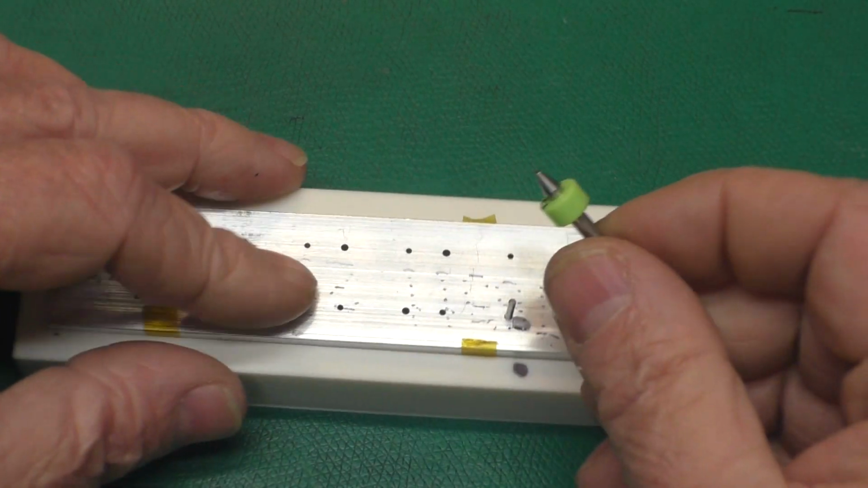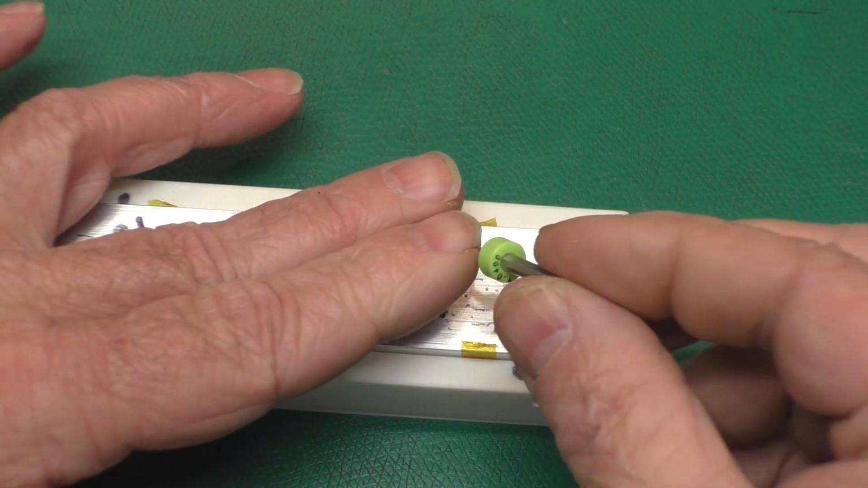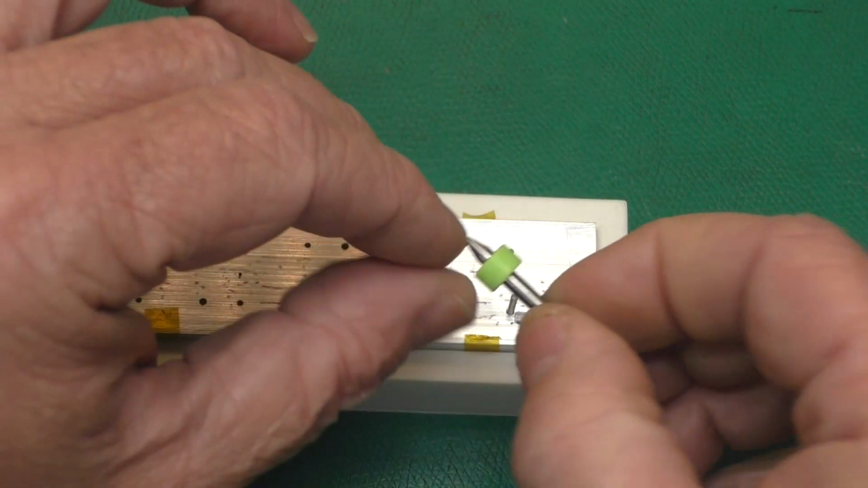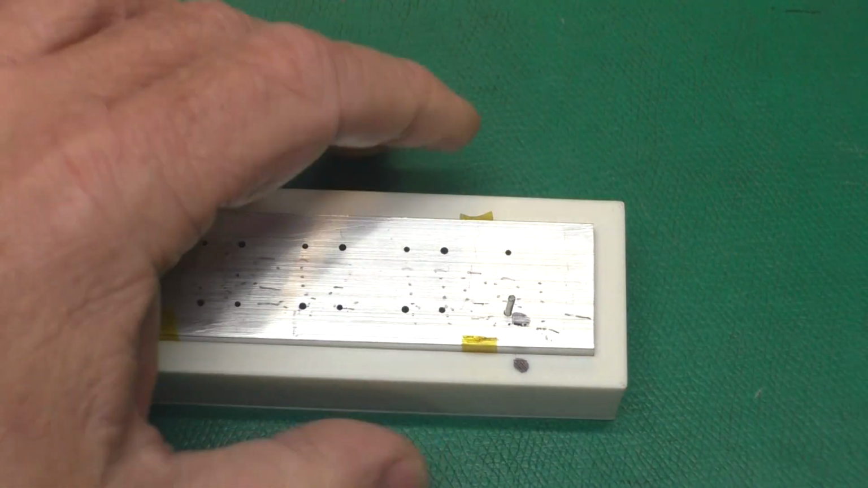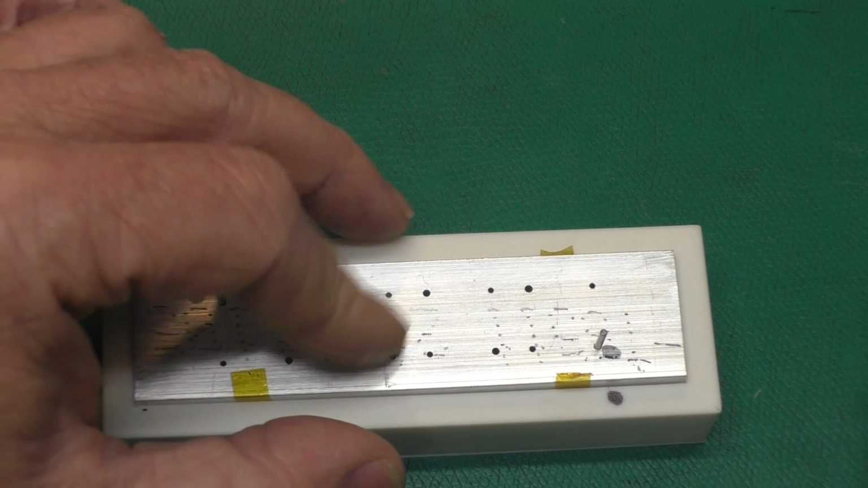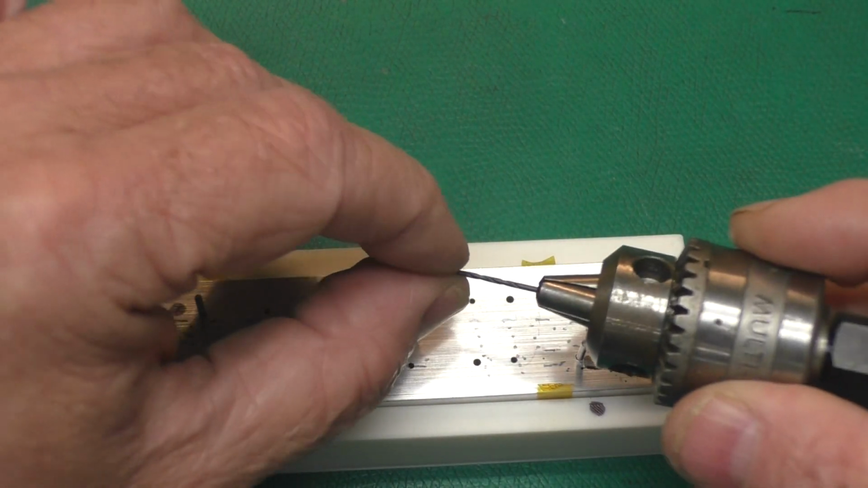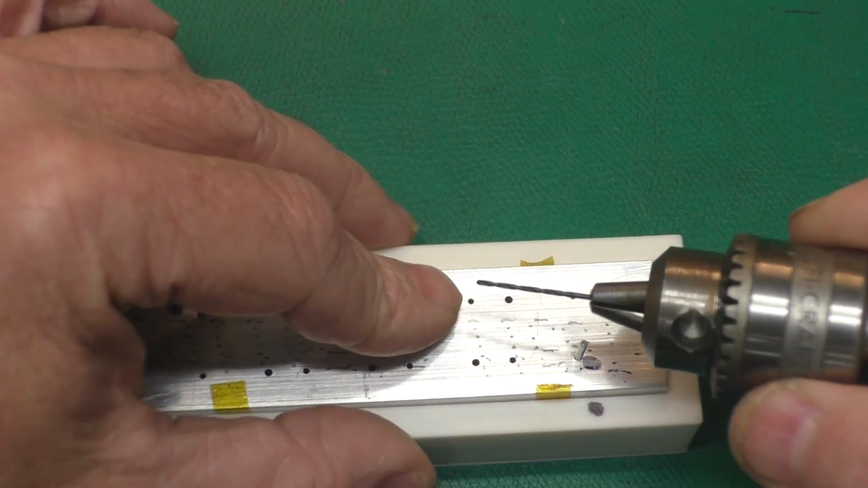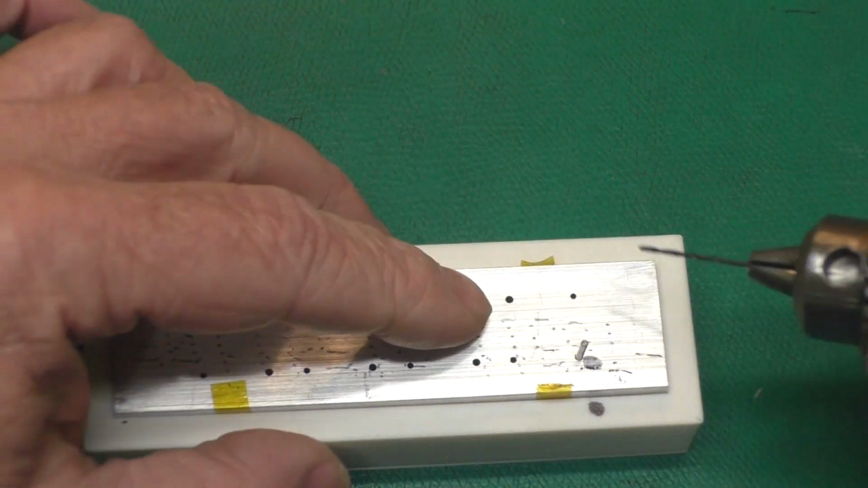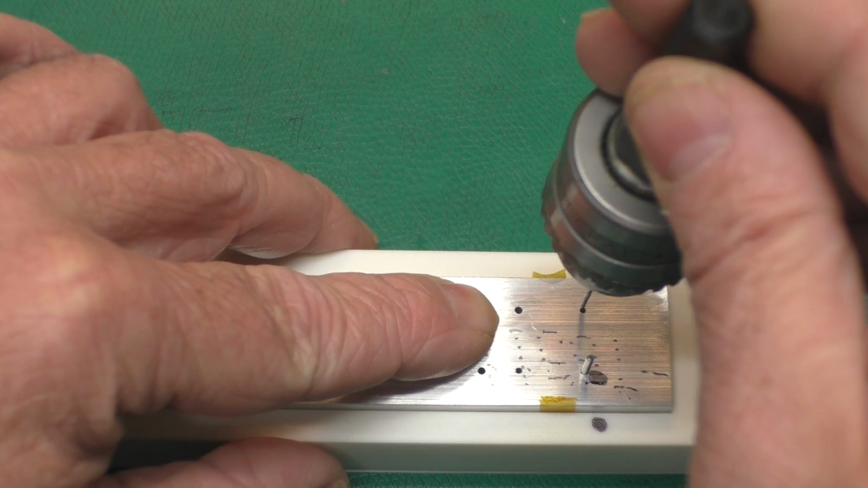Well, the first time I used this carbide drill bit, which is 1 millimeter. I think that's like a number 60 in the wire gauge. But it's 40 thousandths, 1 millimeter. And I broke it on the last hole. Carbide drill bits are great, but they're very brittle. I checked through all my drill bit stash, and I happen to have one high-speed steel drill bit, which is actually better for this application, less likely to break it.